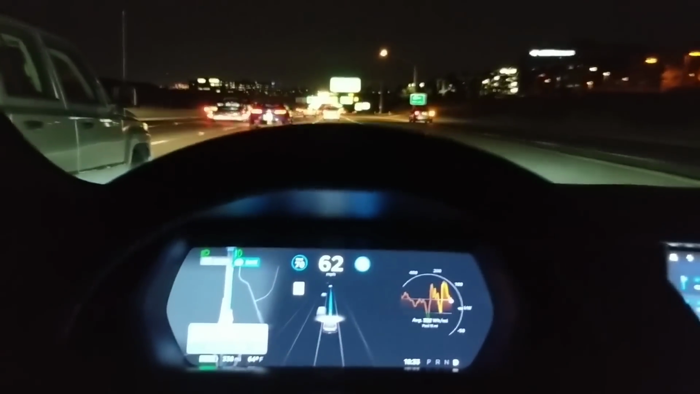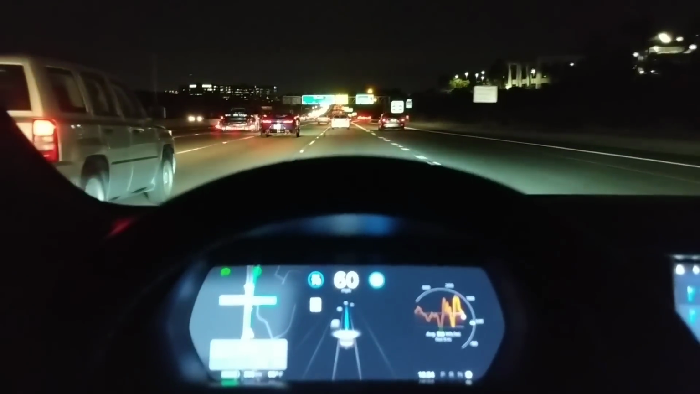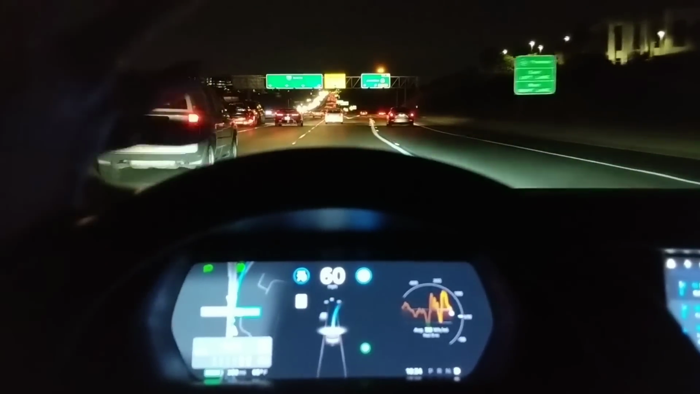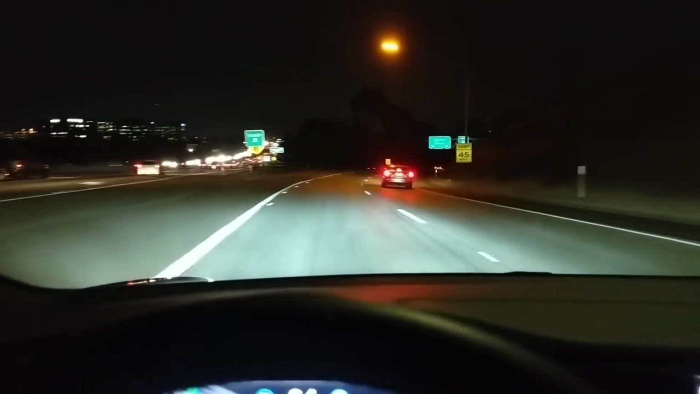So this is exit 23. The car should give a right turn signal automatically and take the ramp. Now take exit 23. So this is my hand. And then, as you can see, in 1,000 feet, take the California 52 East ramp on the left. Now take the California 52 East ramp on the left.